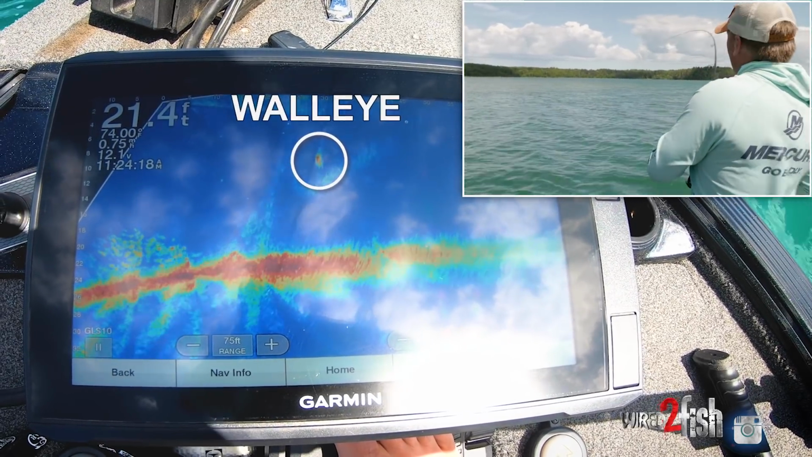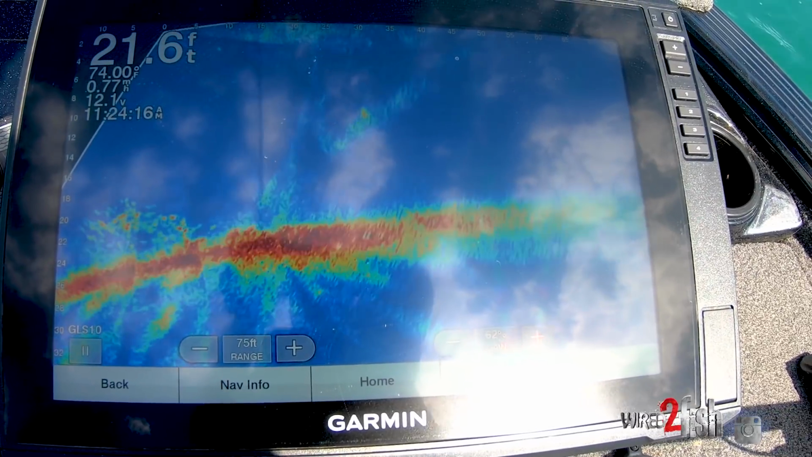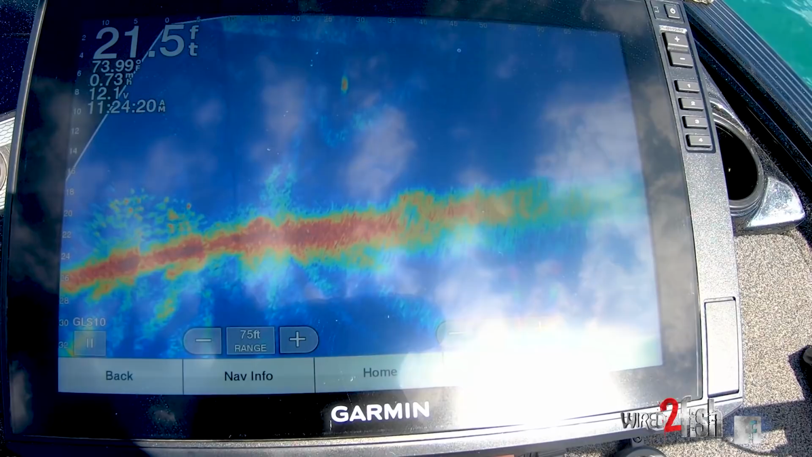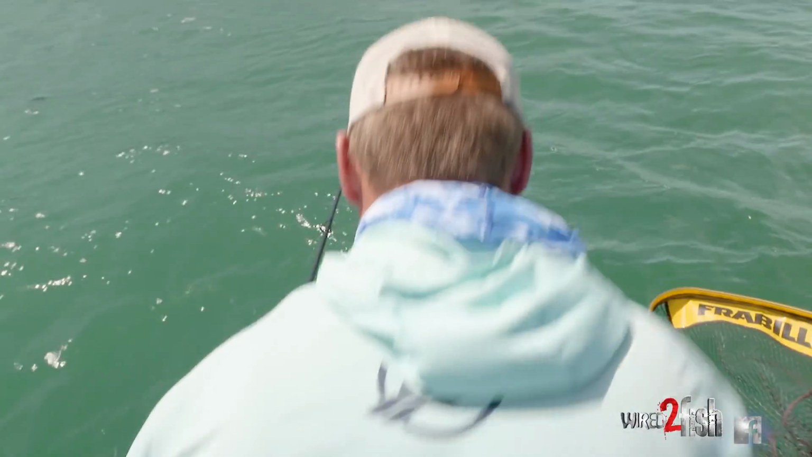I don't know what I have, but it's sizable. Now I can see that fish on LiveScope right there. Just what I thought it might be. Yep, nice big walleye.